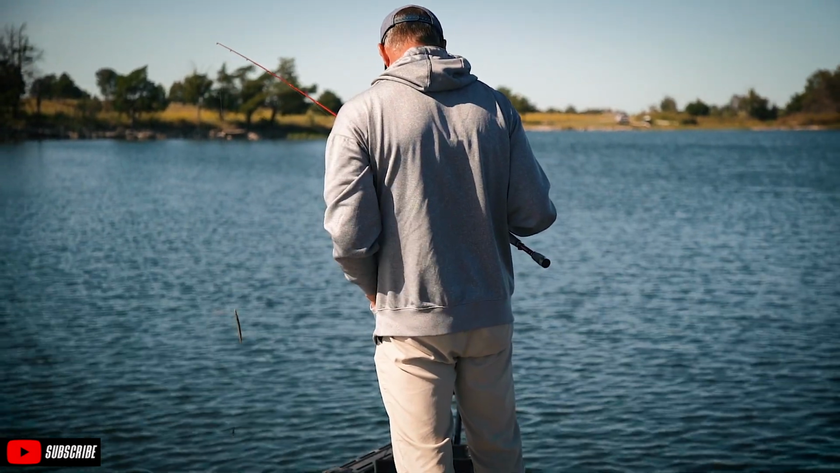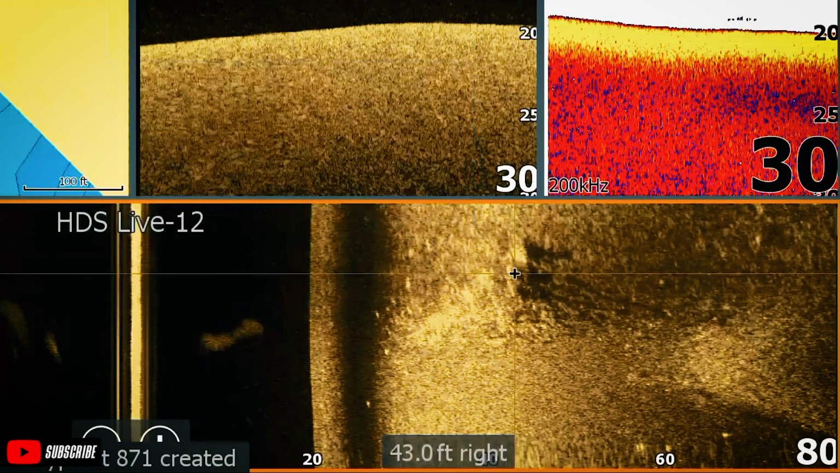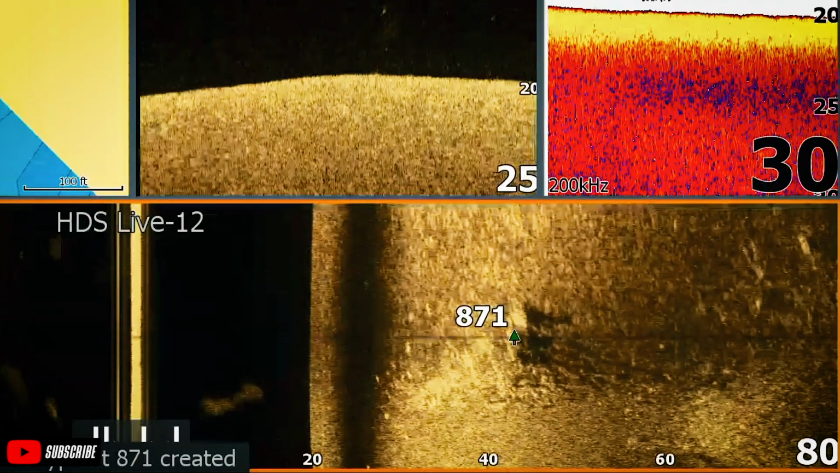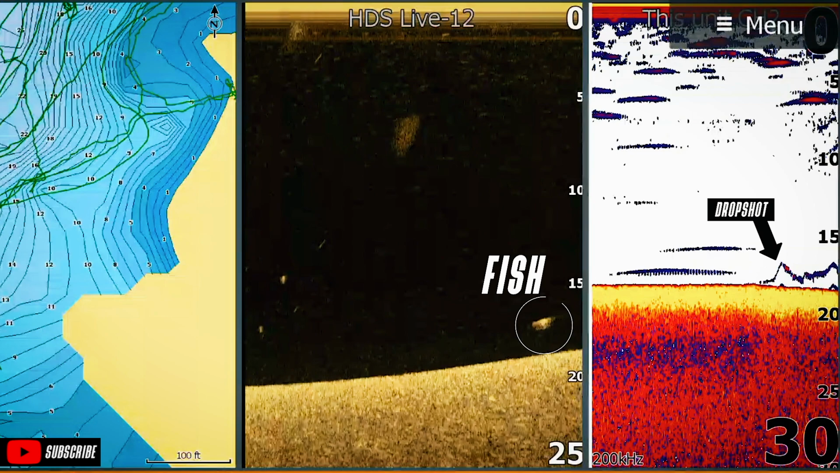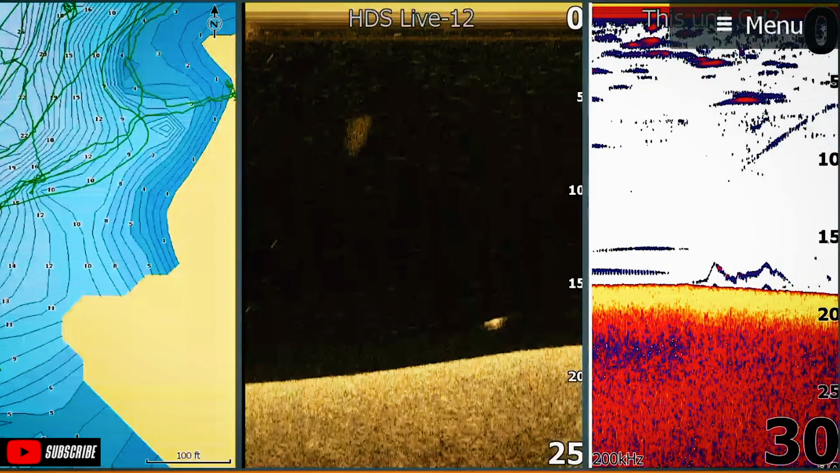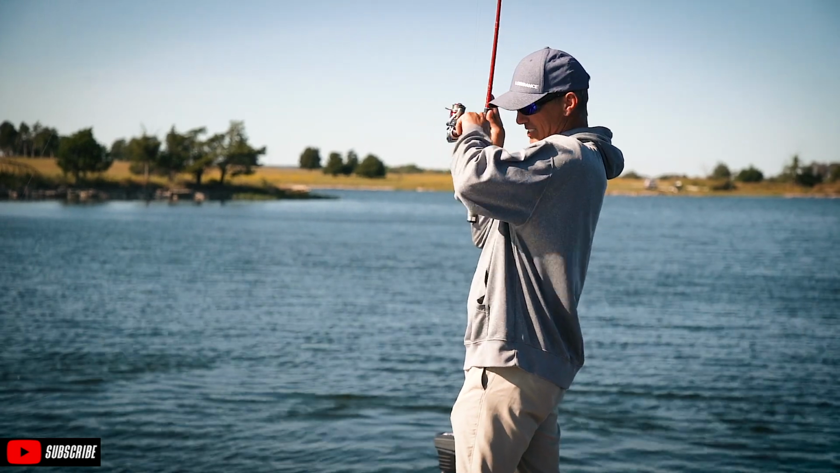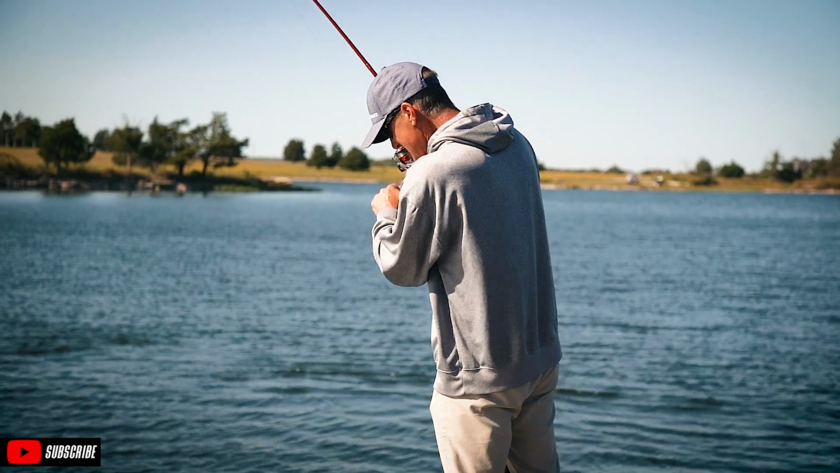Brush pile to my right. A prime example of one. You can see the shadow and all the fish in amongst it. Prime example of my drop shot right there. For a split second, it was in the cone. Uh-oh, that's a little bit better one. Maybe? Oh yeah.